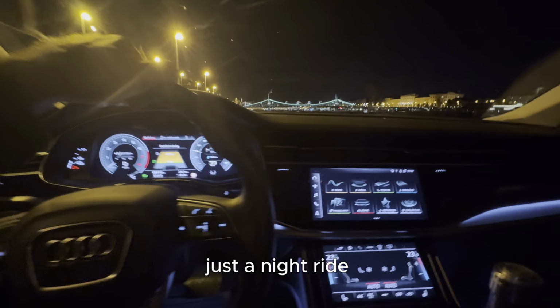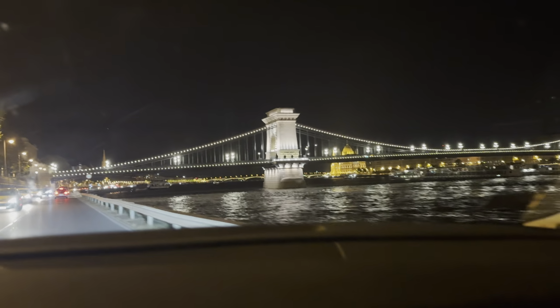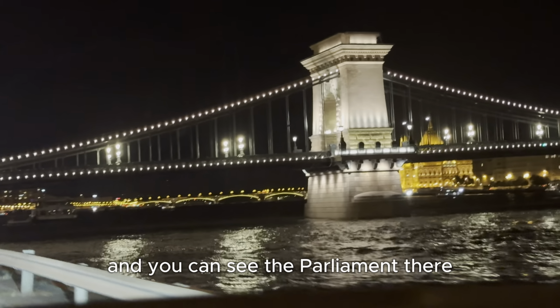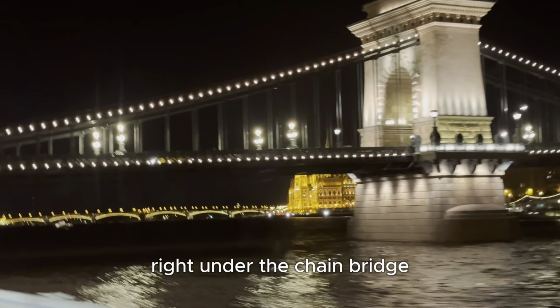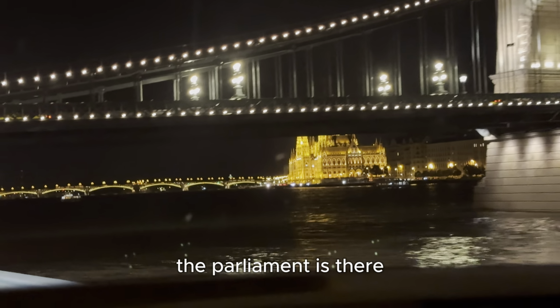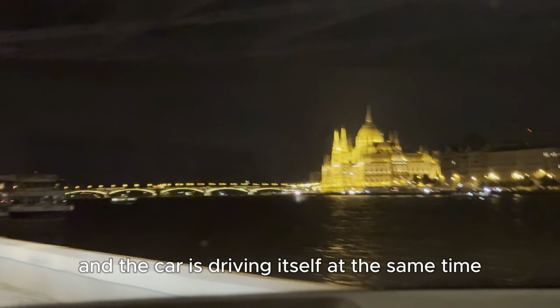Just a night ride in the beautiful city of Budapest. And you can see the parliament there. The chain bridge, right under the chain bridge, the parliament is there. And the car is driving itself at the same time.